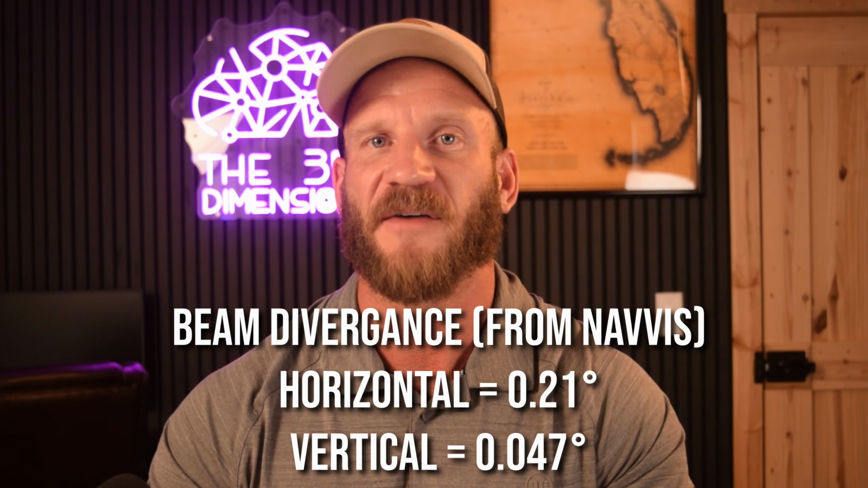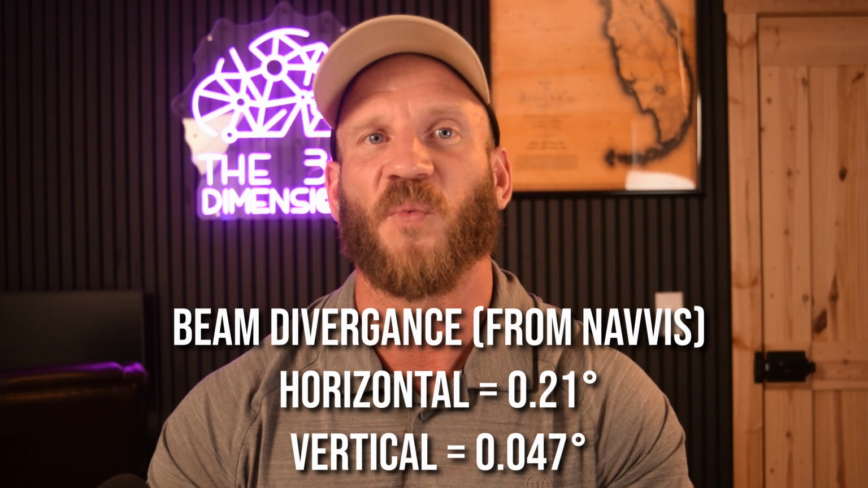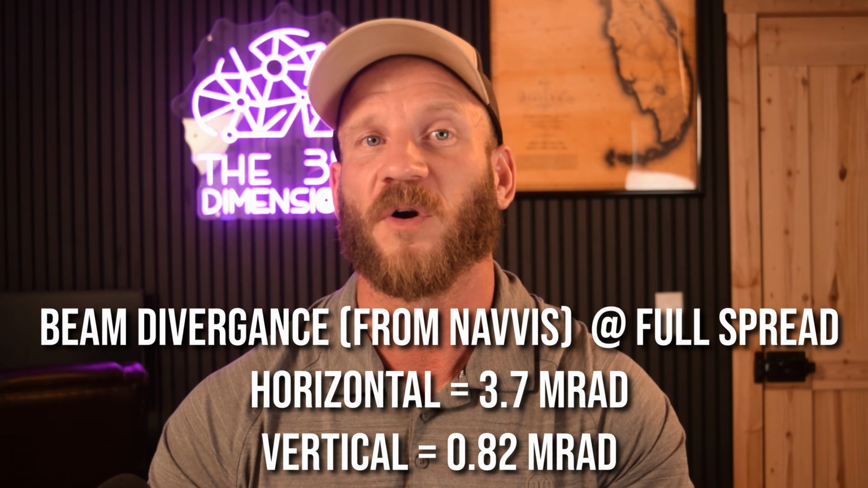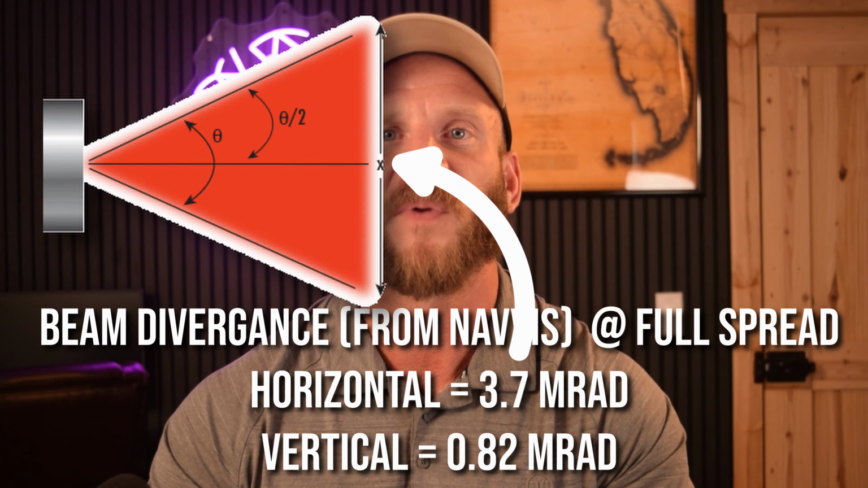If we convert the 0.21 degree value that NavVis quoted to milliradians, we get a value of 3.7. Keep in mind this spec more likely than not applies to the spread of the full beam. So this works out to a beam divergence of more than 5 times the FlexScan, 5 times Riegl's VZ600i, and about 3.5 times larger than Leica's RTC.